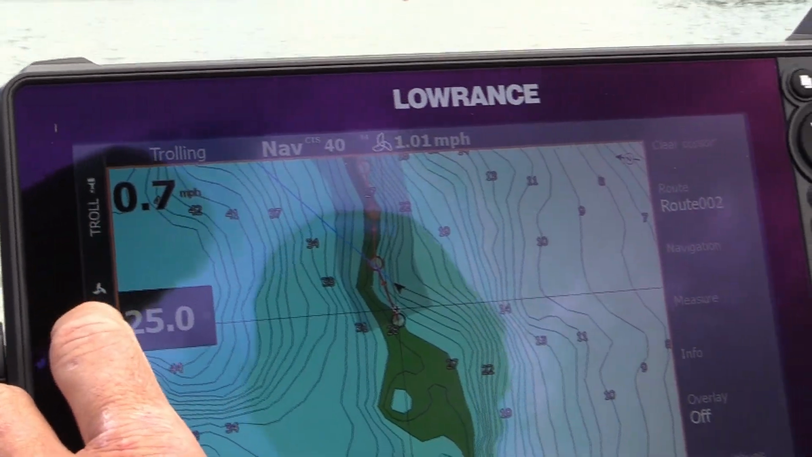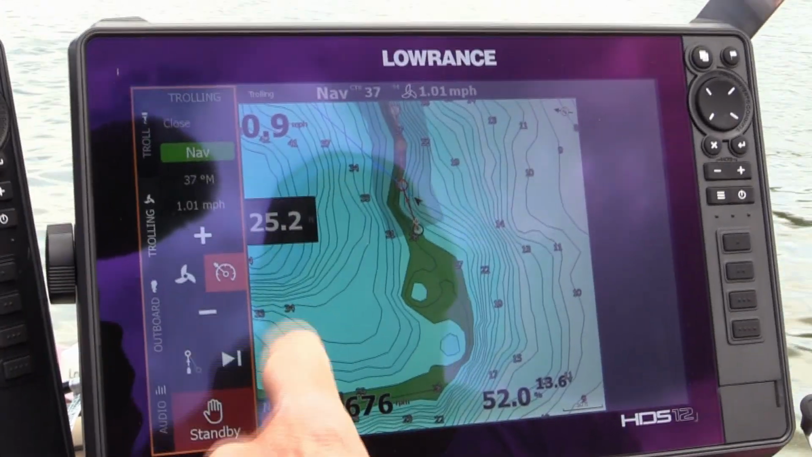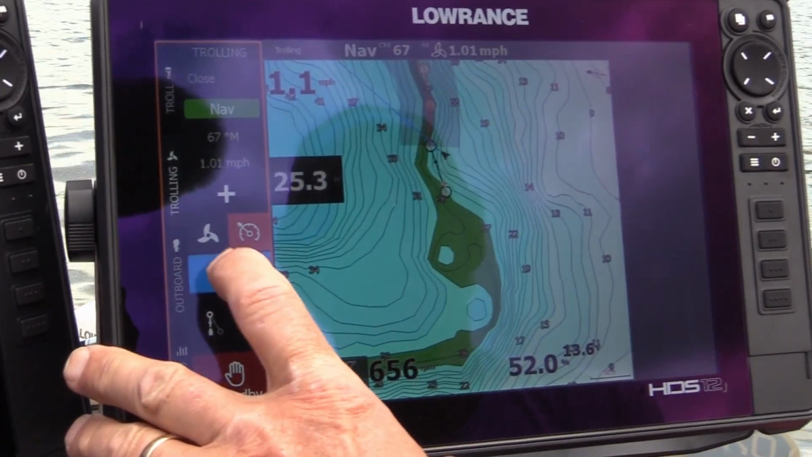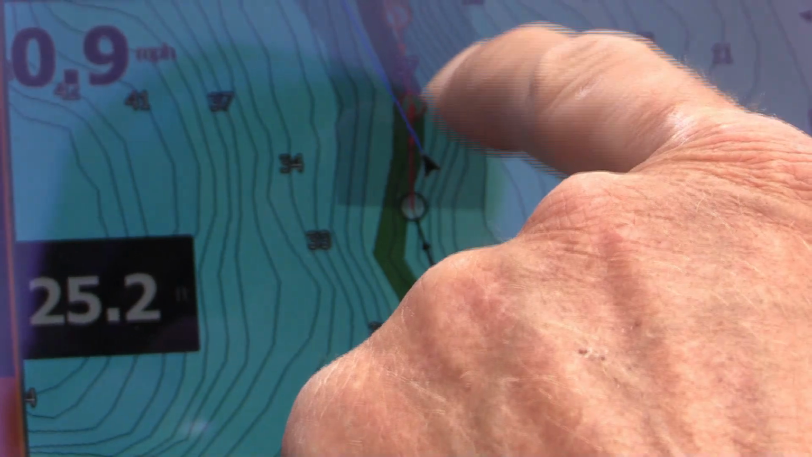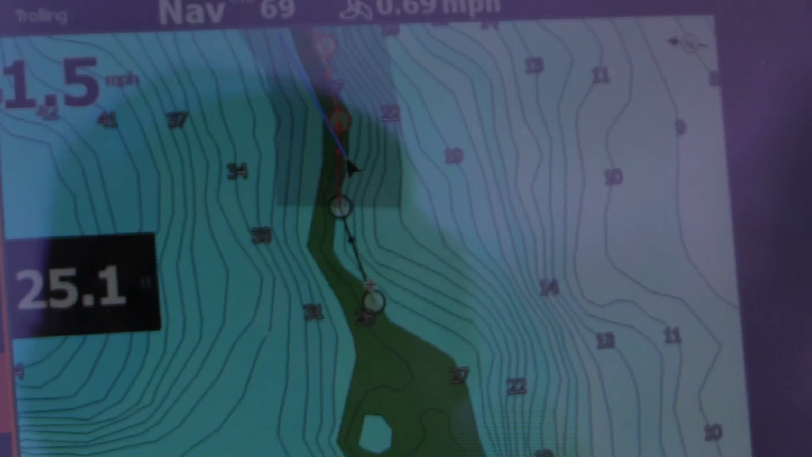which I can come back into my trolling, and I can set that for a different speed by just going less or more. You can see the boat moving along the trolling line here, and as it gets past it, the highlighting there will drop off.